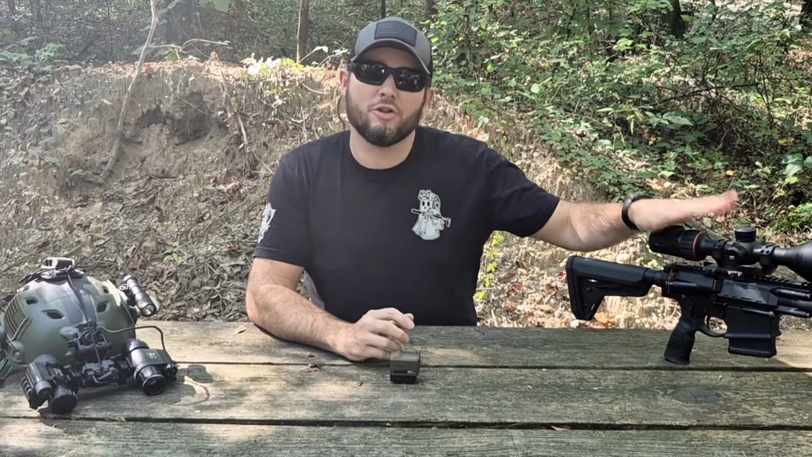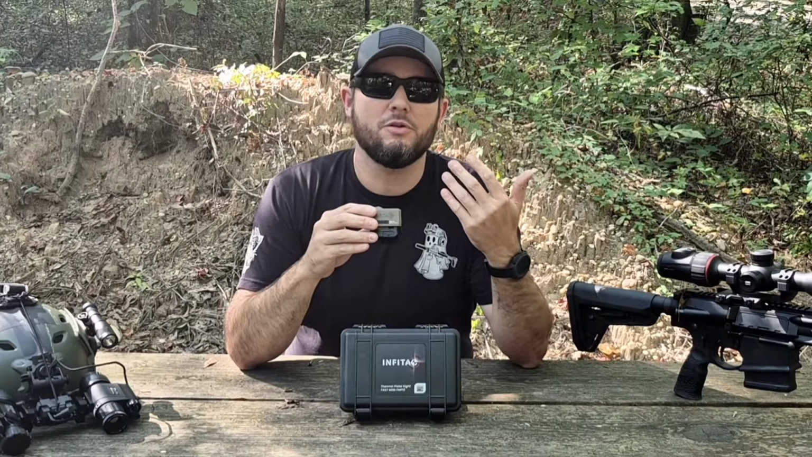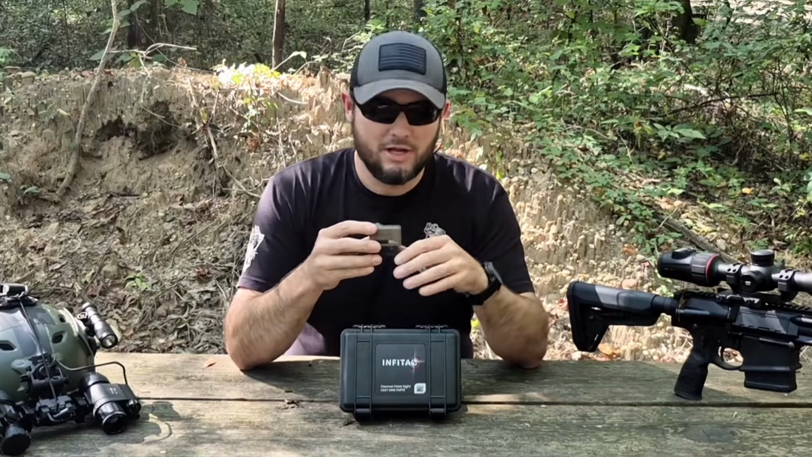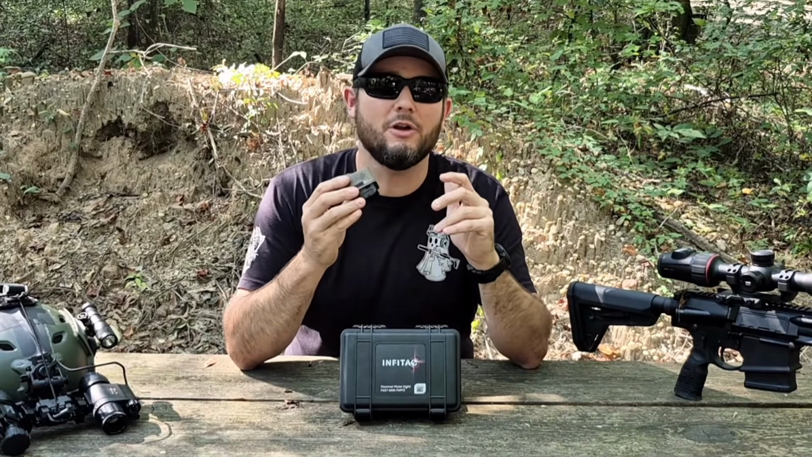Now a sight like this is not going to compete with your larger thermal sights or even your scanners. It pretty much just gives you the basic features, but it does have everything you need and nothing you don't. All things considered, this sight has a ton of capability, especially when you consider its overall size and weight and its price point. It's very easily adaptable to a wide variety of platforms, and after firing several thousand rounds on quite a few different setups, I would highly recommend it.